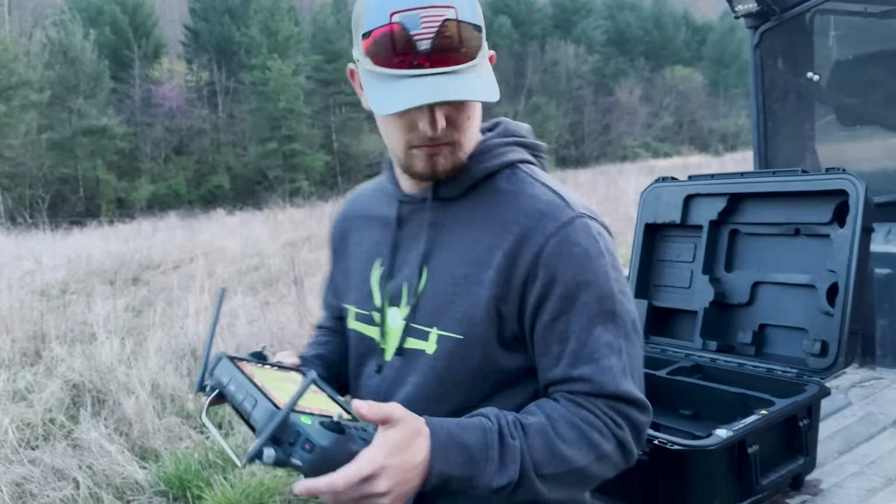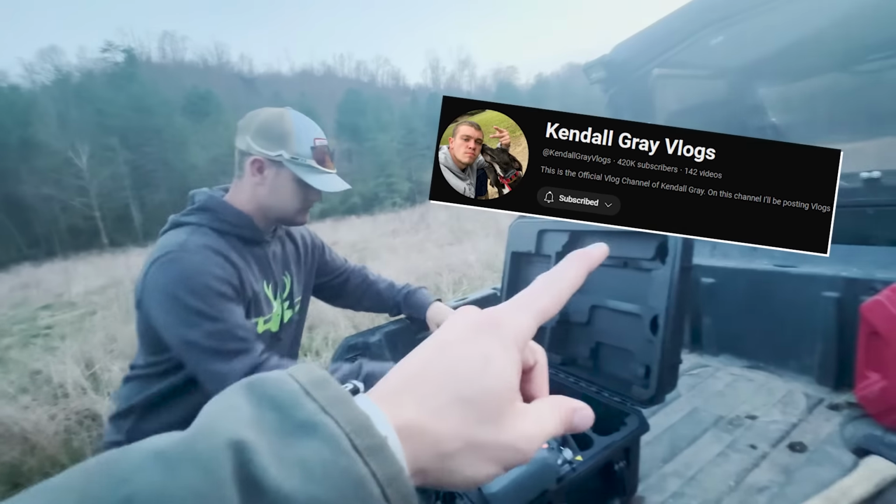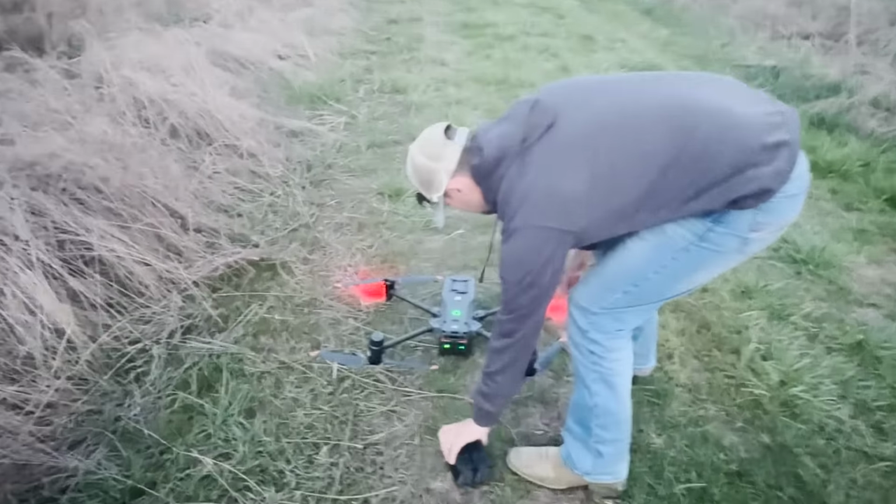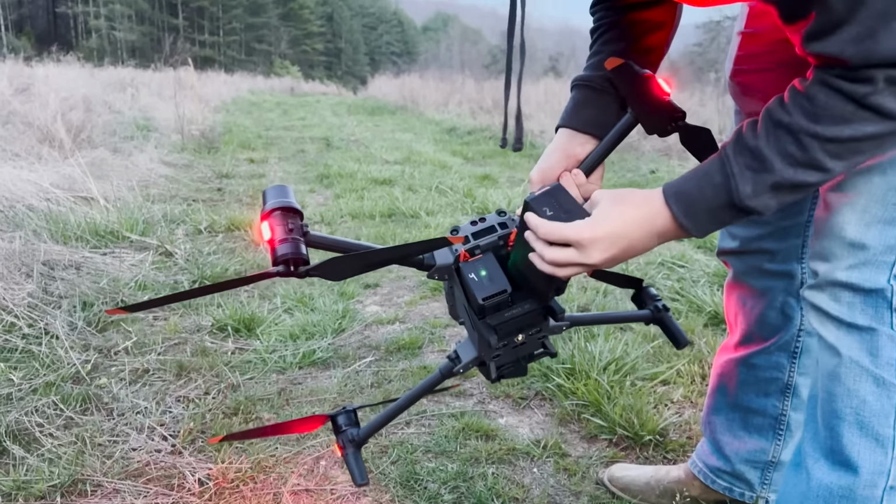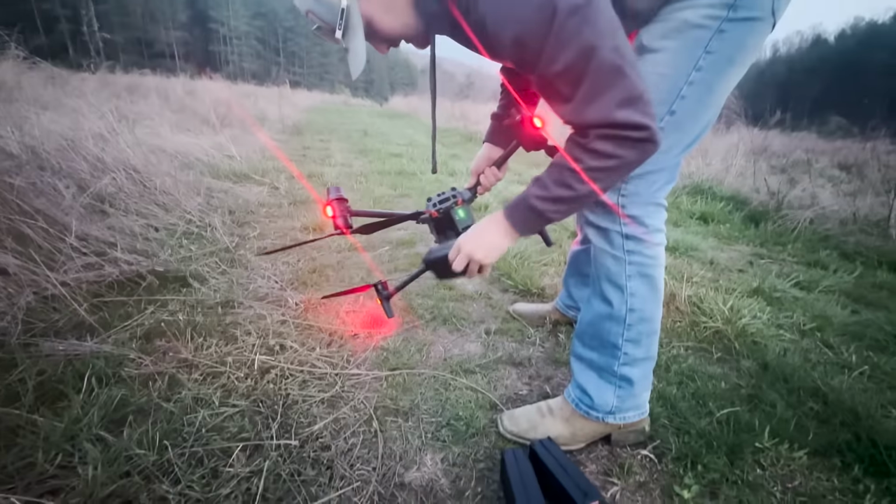All right, let's swap those batteries. Show us how to do that. It's pretty cool. If you guys have ever seen Drone Deer Recovery, that YouTube channel, in the last video, he's the one who brought it down here, hand delivered it and gave us a little tutorial on how to fly it. That way we're not just hoping for the best. Right now, this is called hot swapping, where it's still on, but you're switching batteries. Pretty solid.